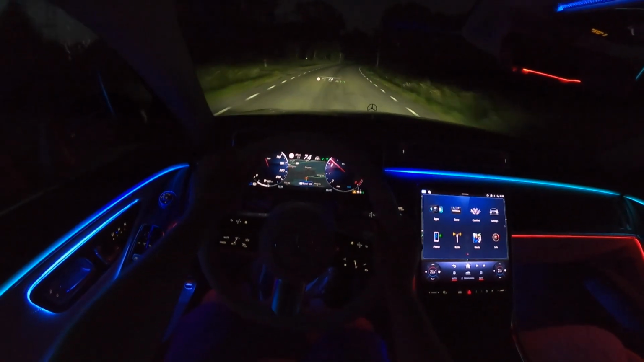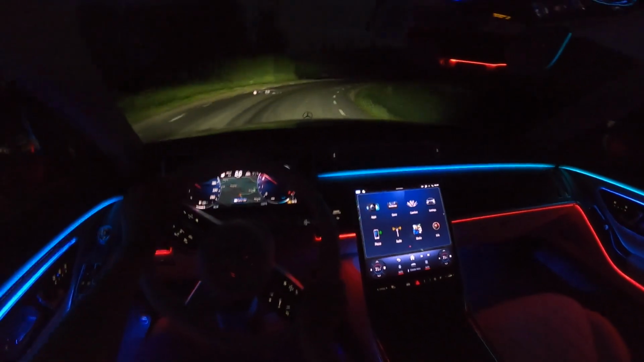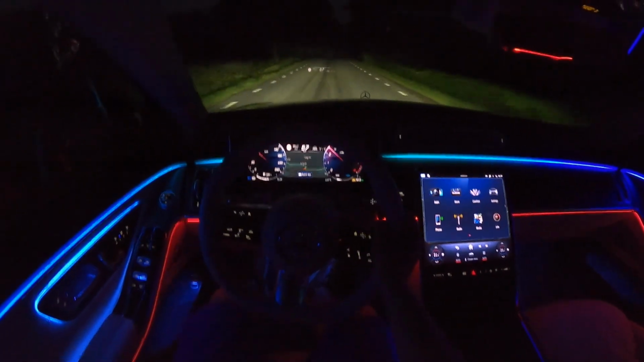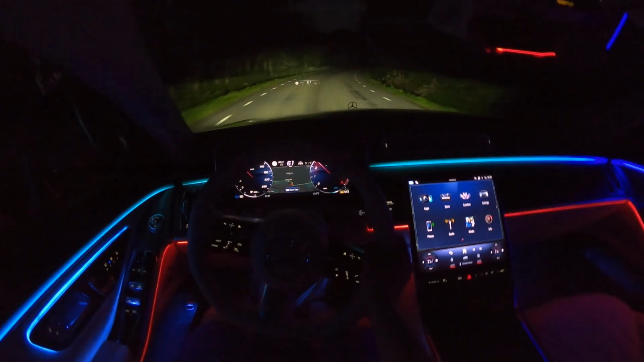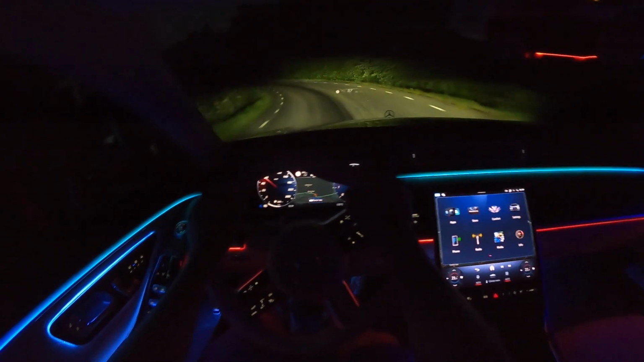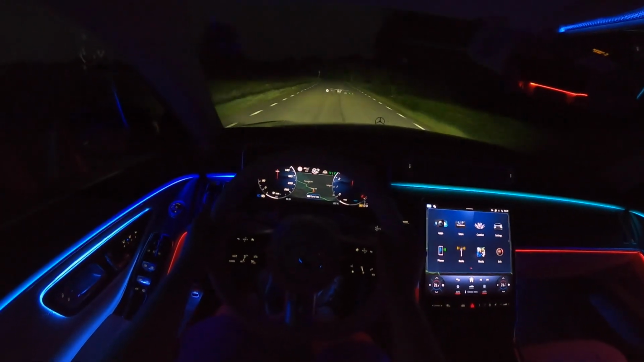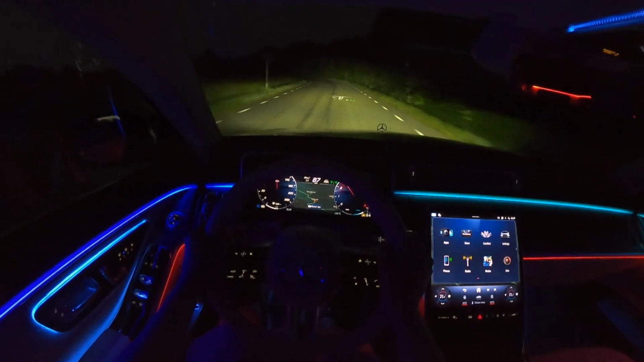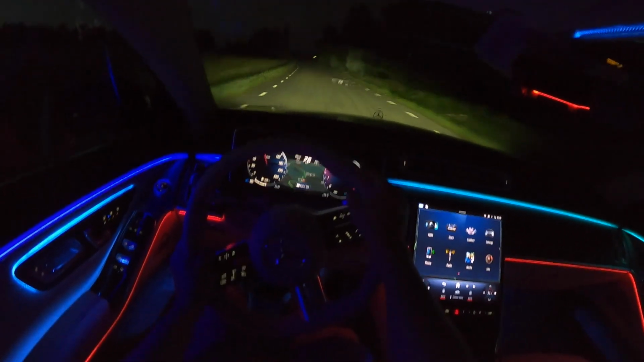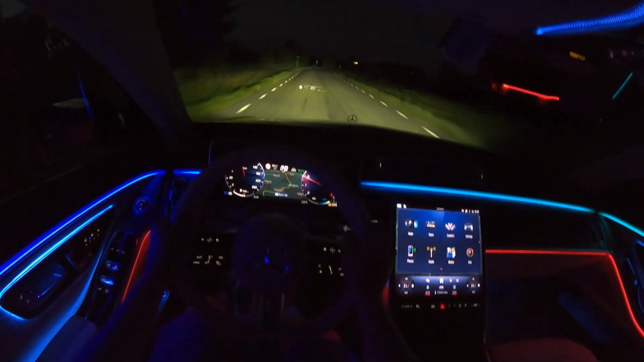The rear wheel steering also works very nice on the S-Class. I remember the EQE SUV also had this system, and it felt very artificial, or I don't know, kind of strange. It was nice, but still a little bit on the weird side. Oh, this V8 just pulls and pulls, buttery smooth and zero turbo lag. This is perfect.